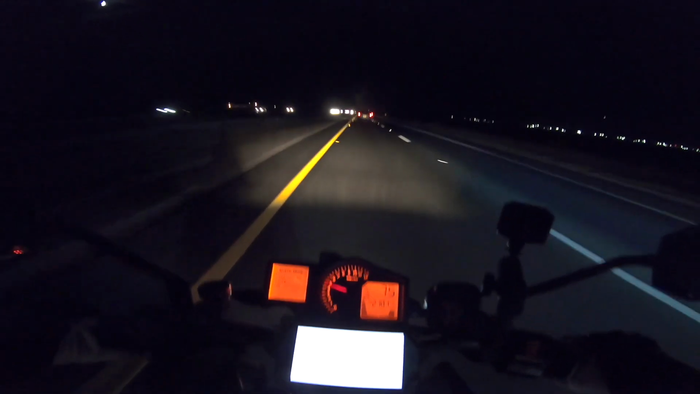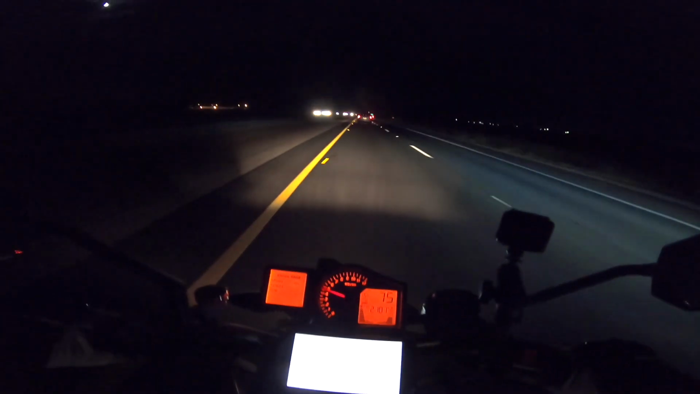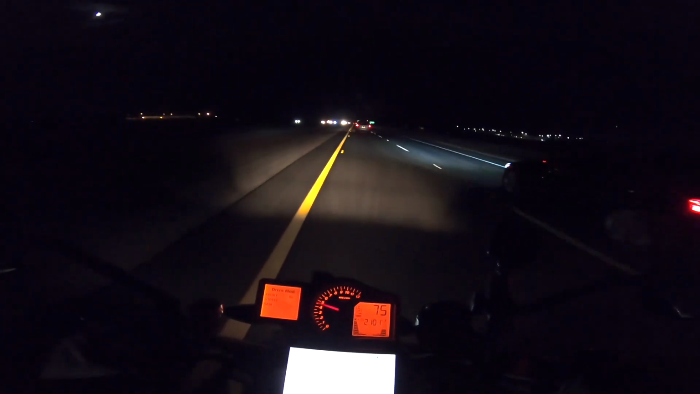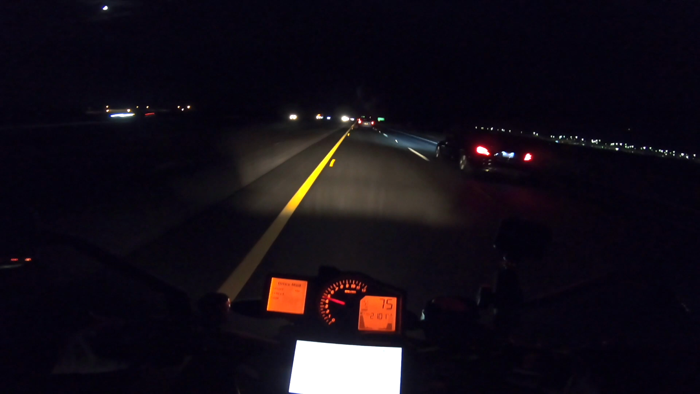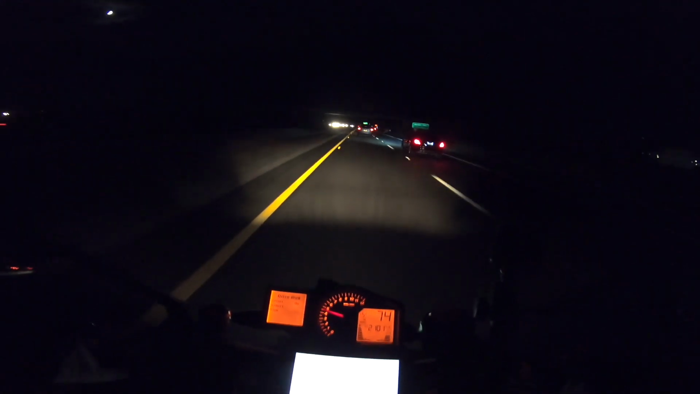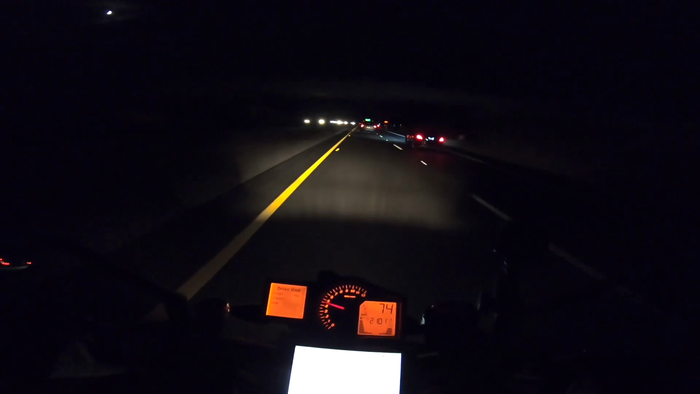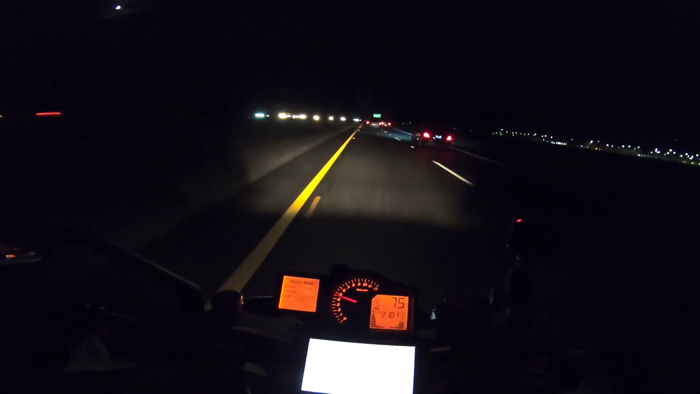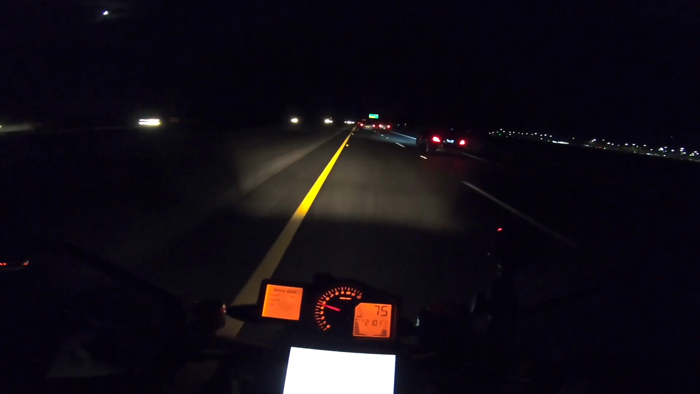But it's not cold, right? Because we're probably only about a month and a half away from this not being such a pleasant experience at night. And we're going to be swapping out for completely different gear. But for now, kind of just enjoying this weather and this temperature.